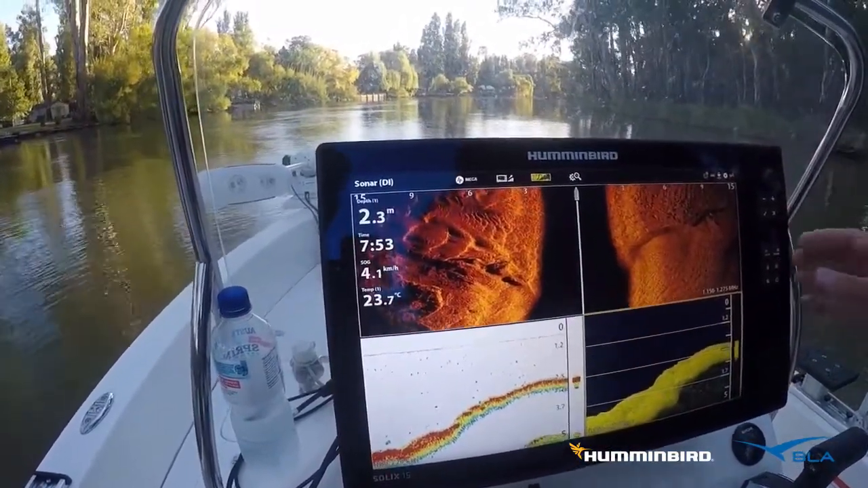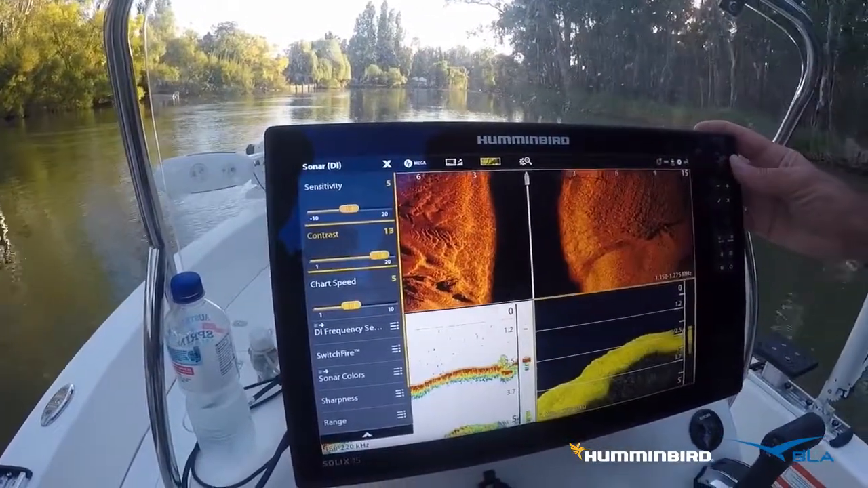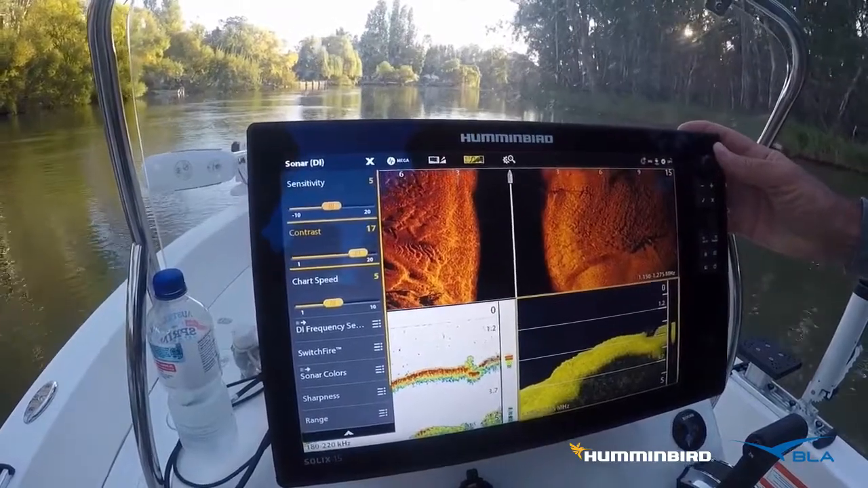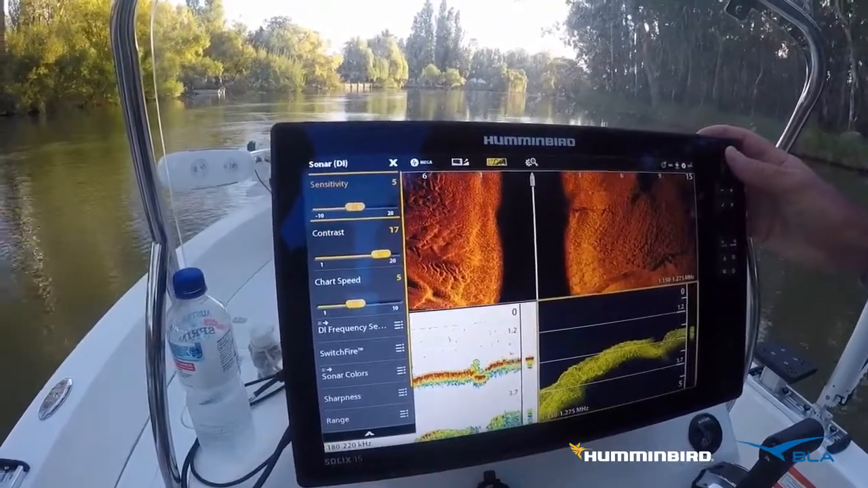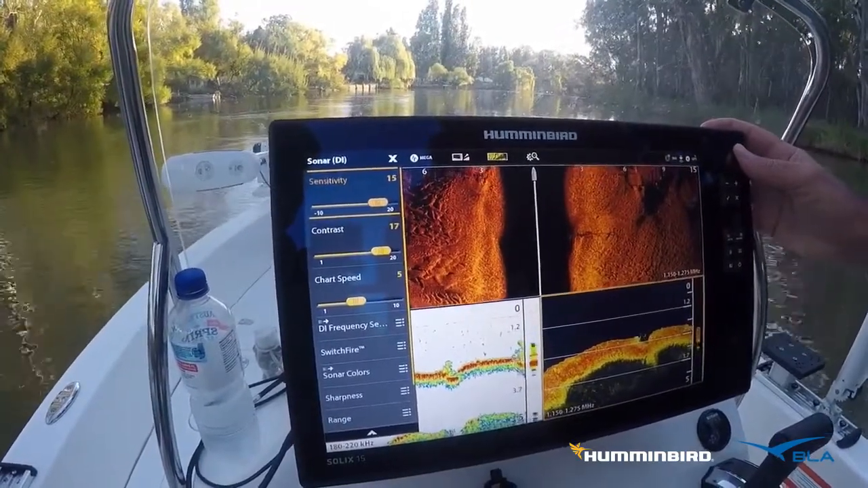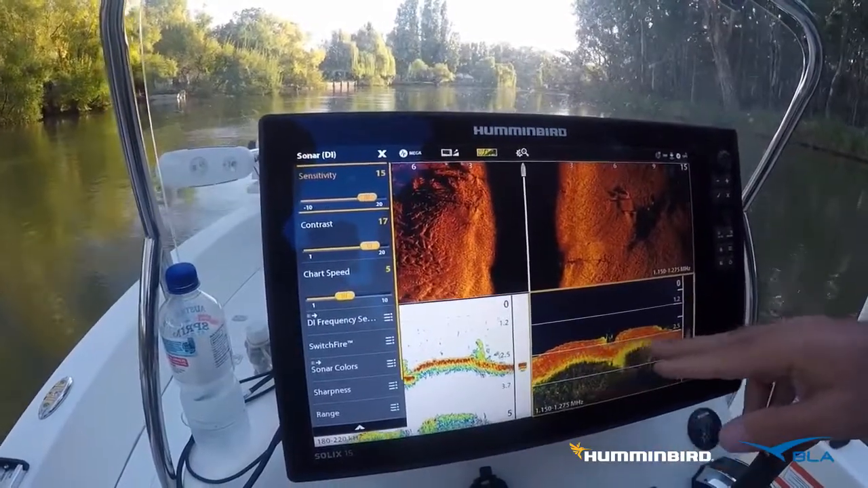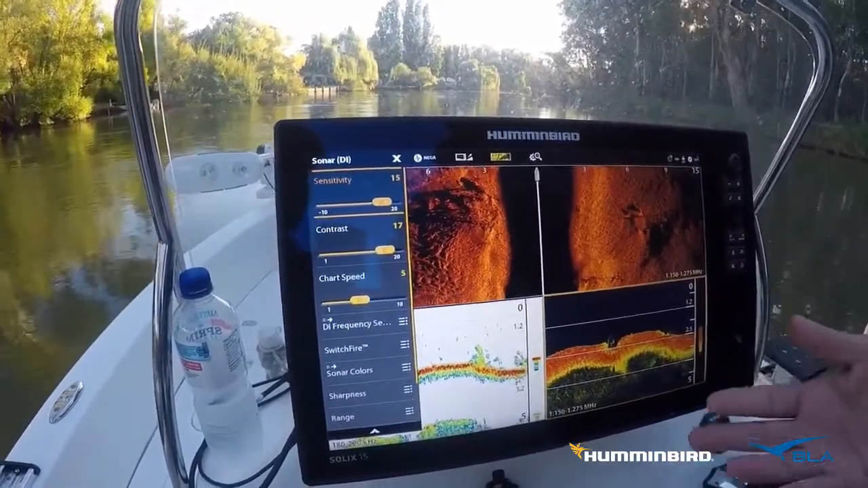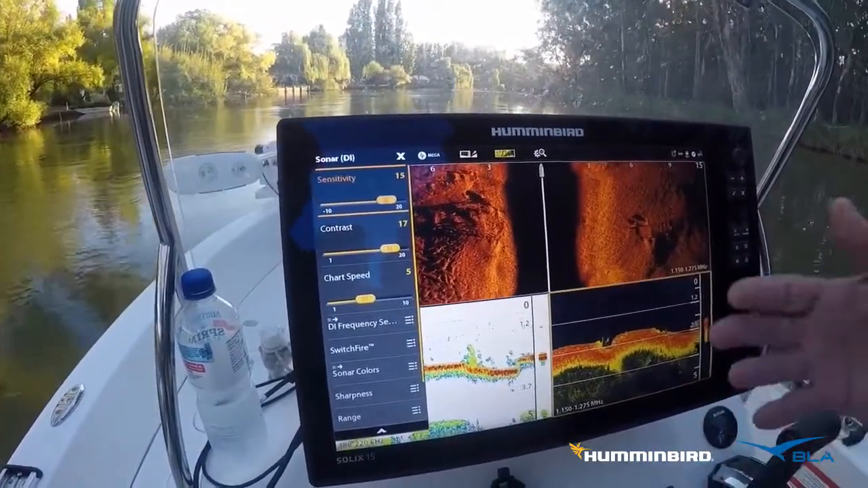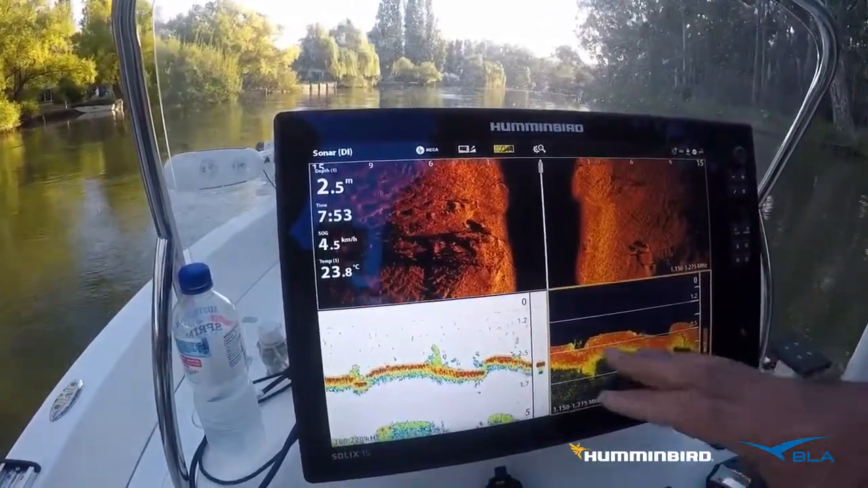Then for the settings on this one, we want to go to our contrast and pump that up to 17, 18. And then we also want to really crank up our sensitivity. What we want to achieve is this two-tone here. So the more red in any returns from the bottom, from fish or from structure, the better. That's a really good setting for down imaging.